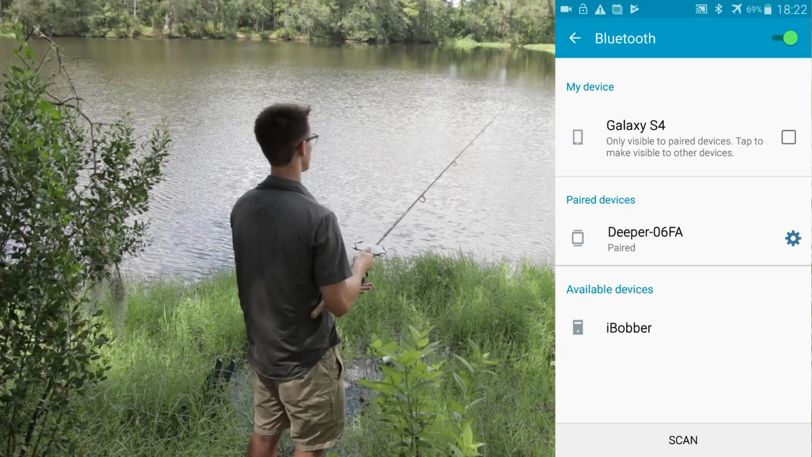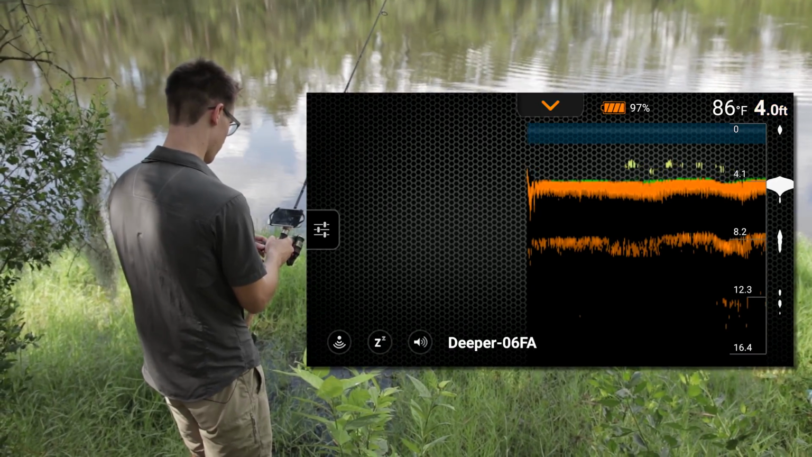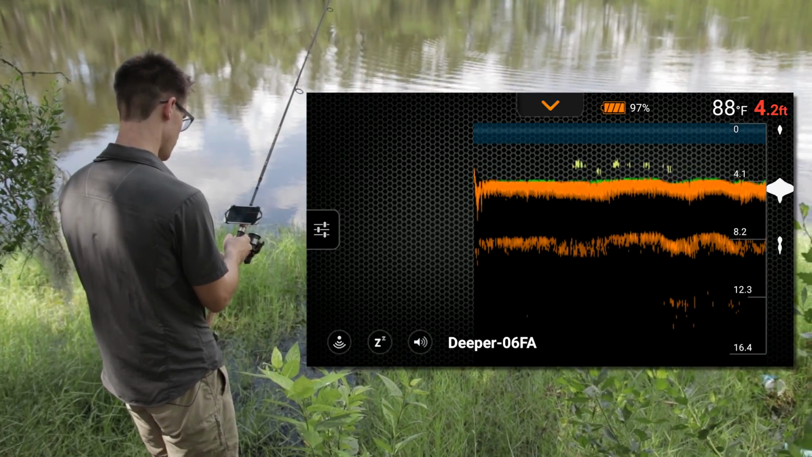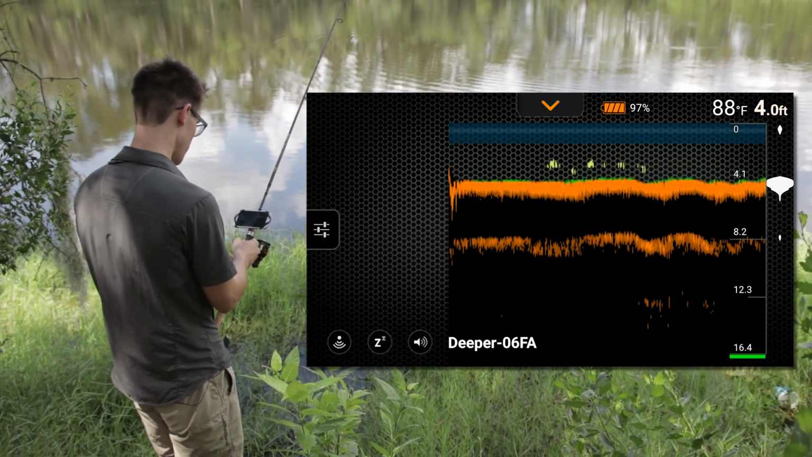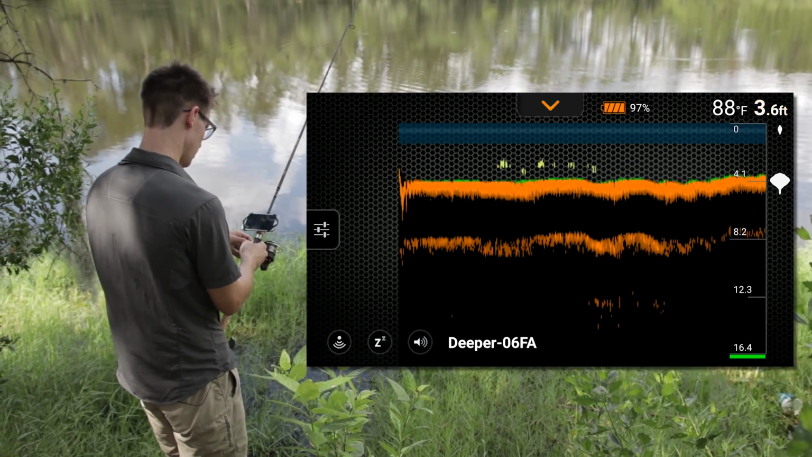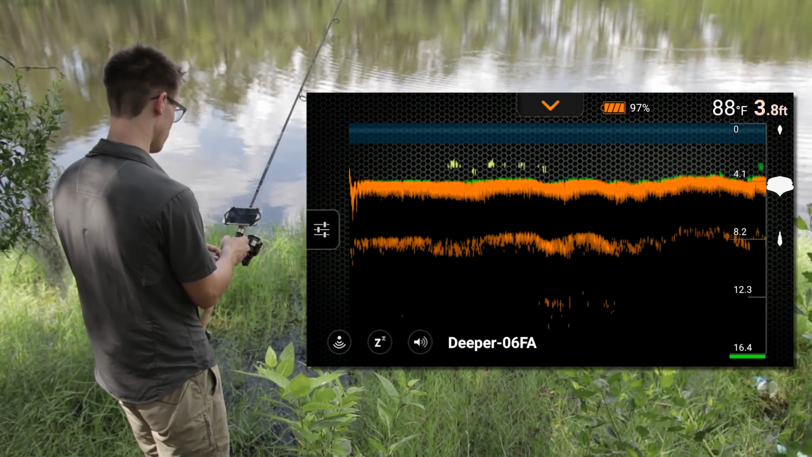So as I'm reeling it in, the colors are definitely different. There's more detail on the bottom there. Definitely I can see a lot of fish there hanging out near the bottom. Those are the yellow streaks. Looking at it, there's a lot more detail. I'm seeing a lot more imaging on the bottom of the lake. I'm getting a lot more contour.